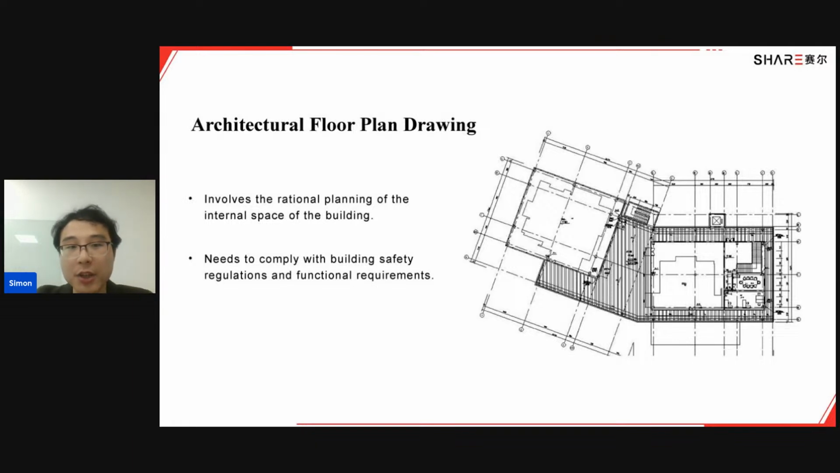The second solution is the architectural floor plan drawing. Sometimes we need to use the plan drawing for some reasons, but we find the drawings are missing. So we need to restore the drawing and get it again. It involves the rational planning of the internal space of the building. We need to come up with building safety regulations and functional requirements. That's something we need the plan drawing for.